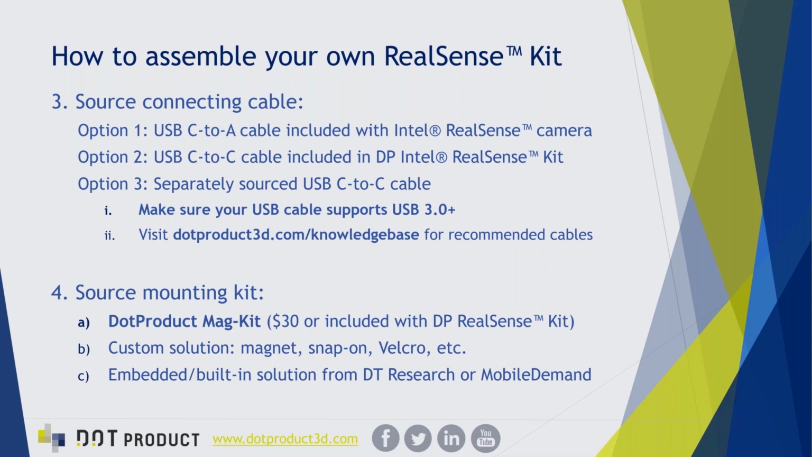However, this might not work with your phone or with most tablets, although it will typically work on a Surface Pro device, for example, that has that standard USB connection. For other devices, you most likely will need a USB-C to C cable, which is included in the kit from DotProduct or can be otherwise procured separately. It is again important to make sure that this cable supports USB 3.0 or higher for compatibility with RealSense. And we recommend visiting our knowledge base at dotproduct3d.com for some recommended cables, which will avoid some troubleshooting if you're trying to source the right cable yourself. Just go with the ones that we've already tested.